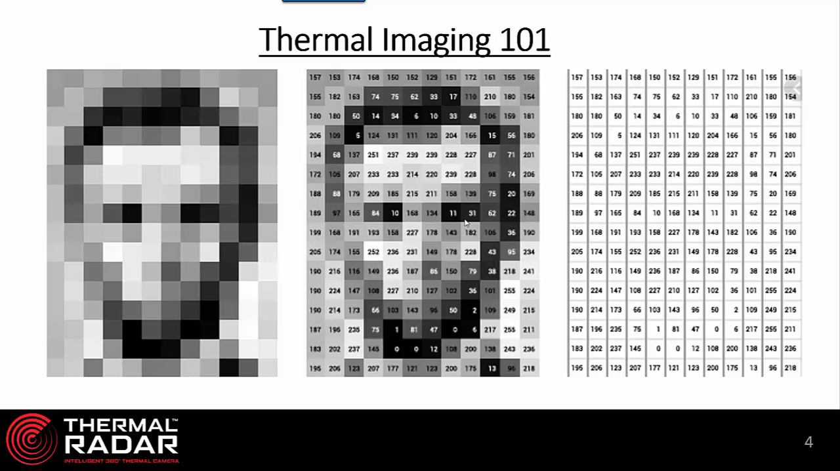So the way that our thermal imager sees any kind of a scene or a field of view is really the picture on the right. We see the numerical values of the pixels based upon how hot each pixel is. So when we start to see those pixels changing significantly, so for instance, you have a 6 and a 10 and a 62 and a 33. If those 4 pixels all of a sudden went up and started increasing in heat, we would say, okay, there's something unique happening right there. And that's how we do the detection using pixel change.